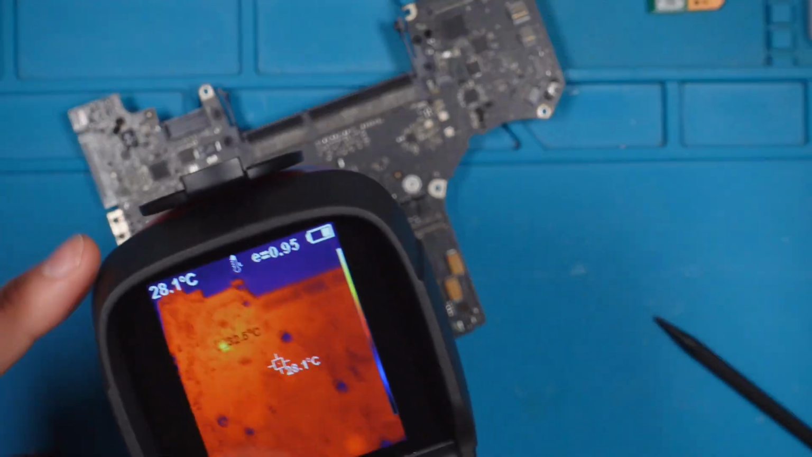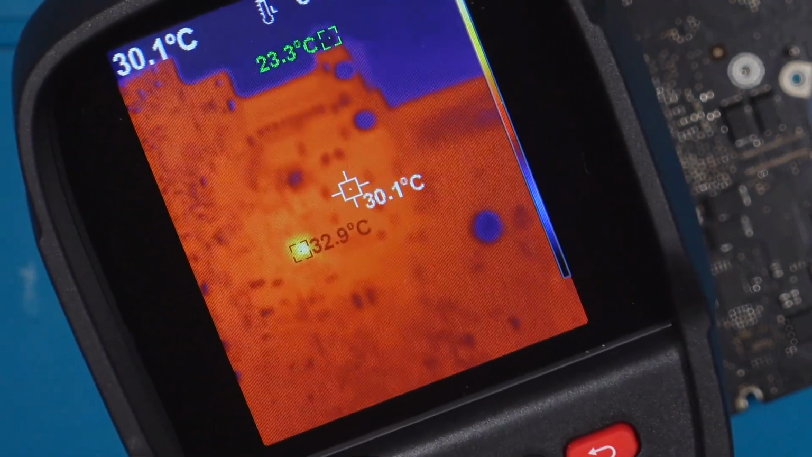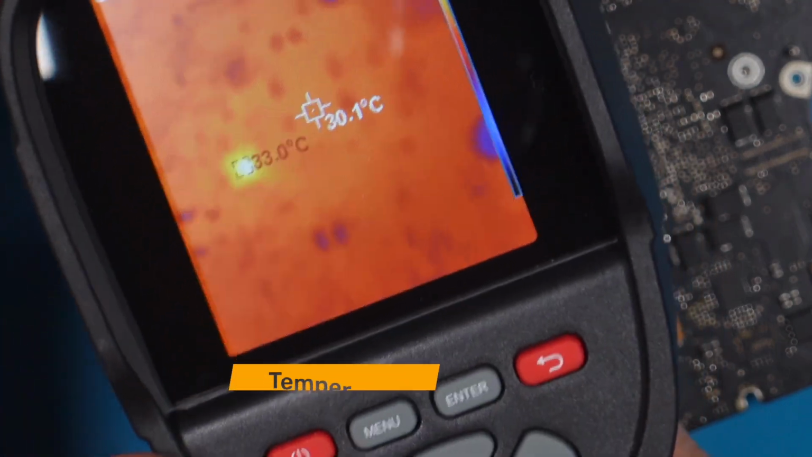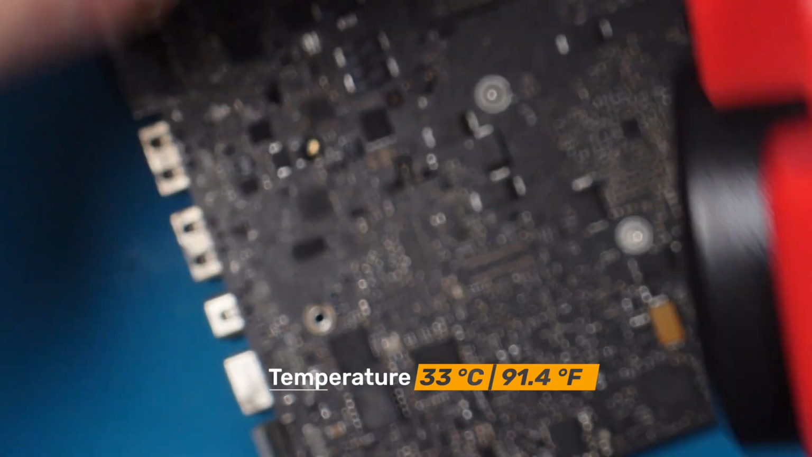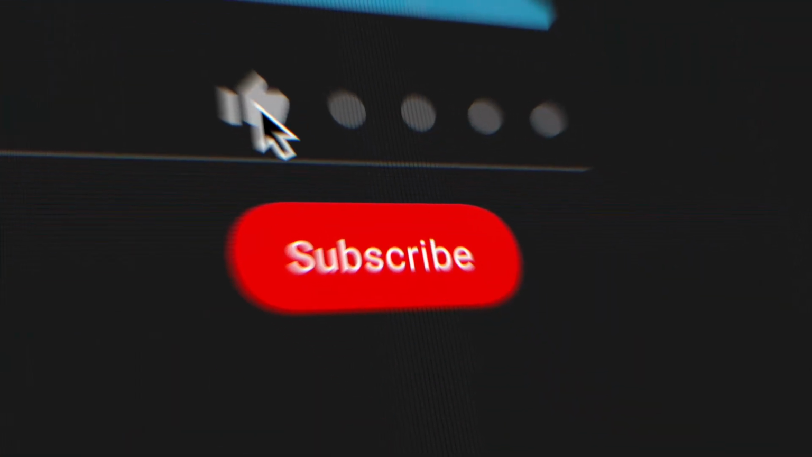Let's have a look at the other side. Here we have something that's getting hotter. We're talking about 33 degrees C. This means that it is not very hot. That's less than our body temperature.